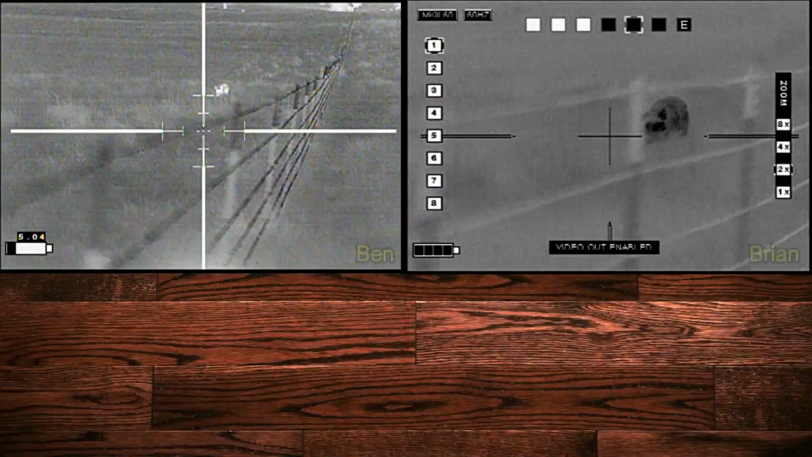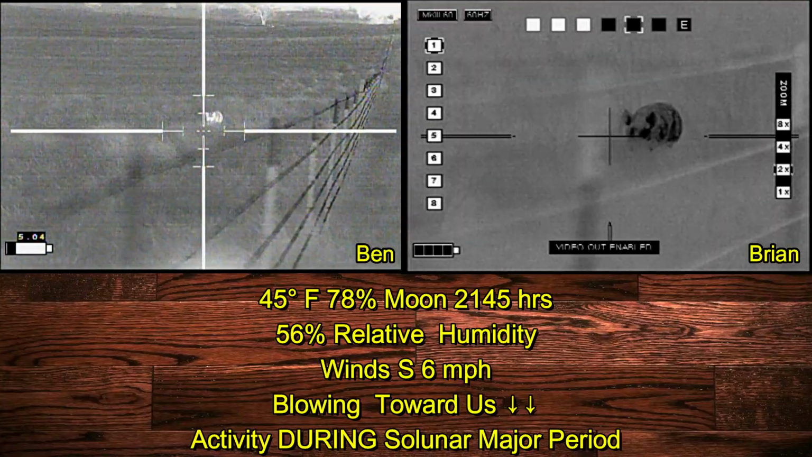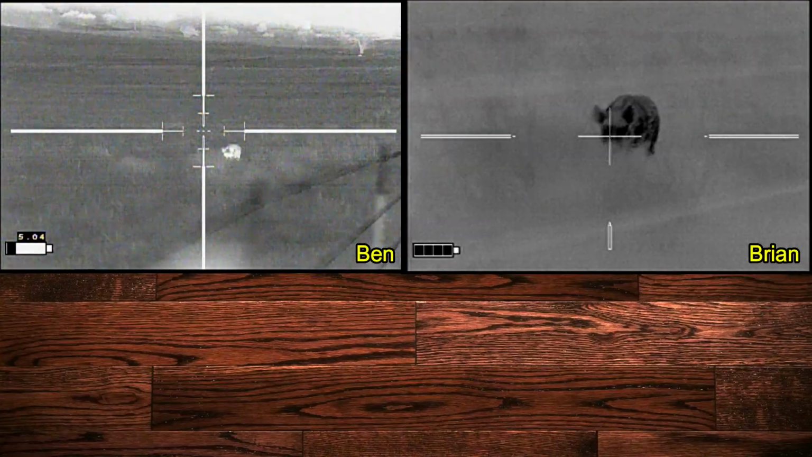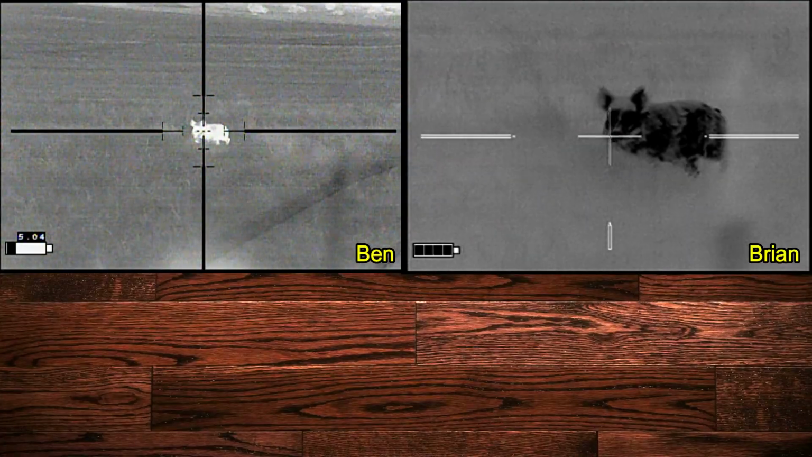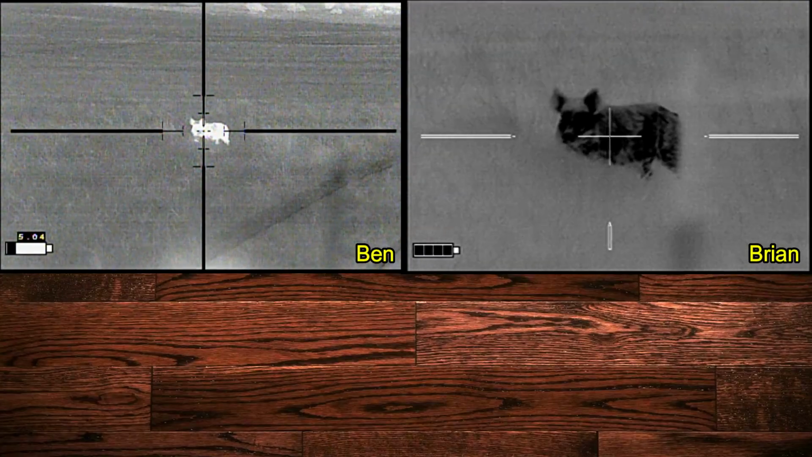We moved down to the fence, and the hog has moved to the fence. Ben is right next to the fence to shoot over it. I'm right next to Ben, but my angle does not give me a shot over the fence. It'd be a shot through the fence. And given my recent experience, I'm not inclined to do that now. Hey, pig. So we decided that we're going to spook the pig. Hey, pig. And scare it out into the field.